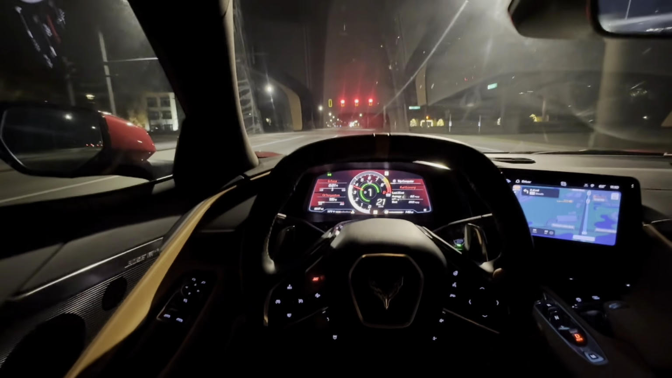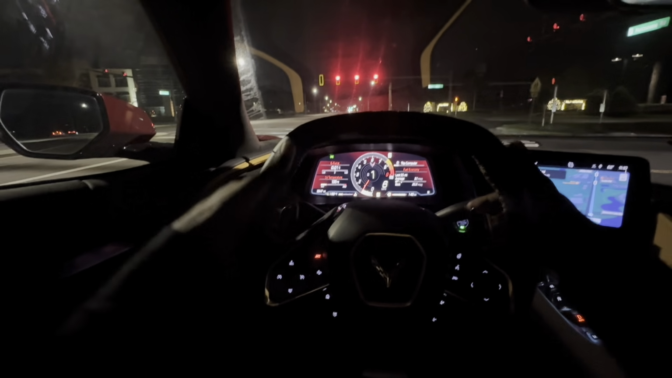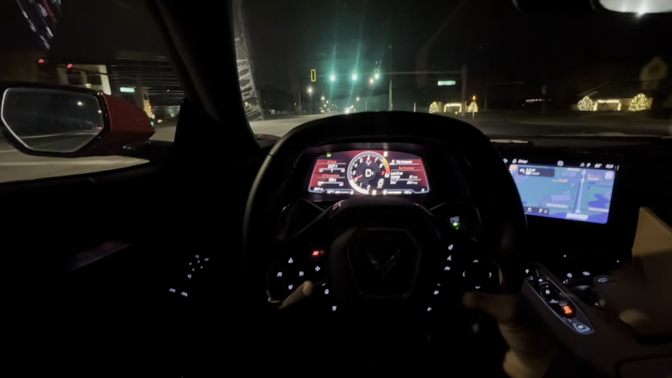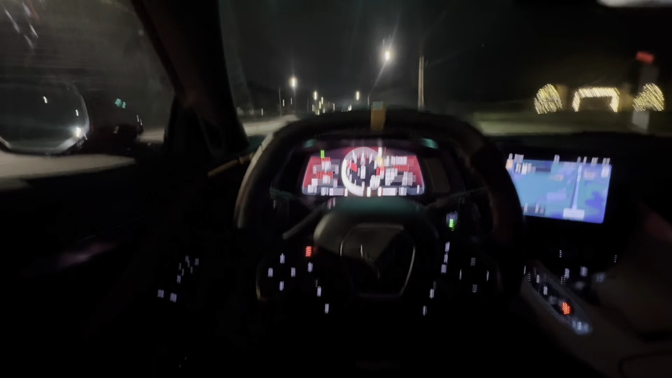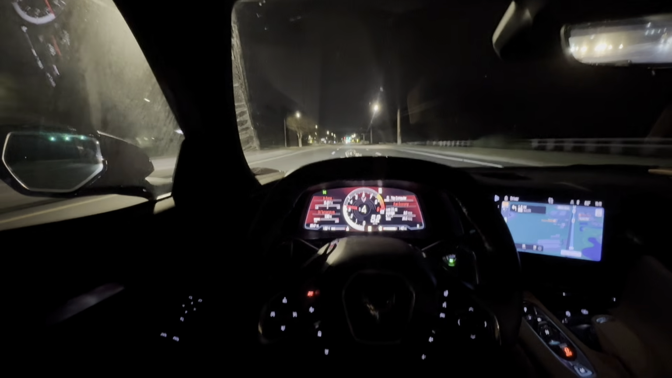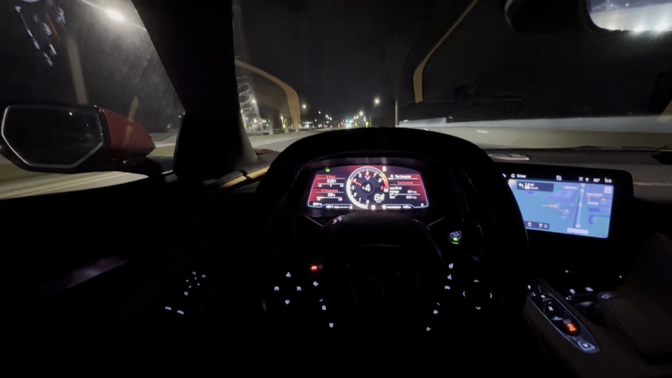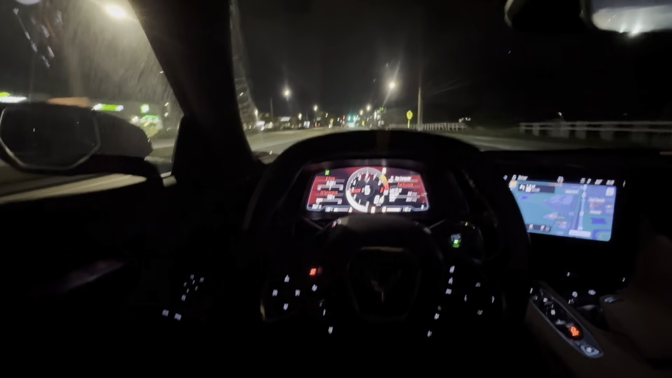I'm gonna rev it for y'all. All right, so to rev it, you gotta upshift and downshift at the same time, like this, and then you can see the D, like the drive button, flashing. And you can do it while you're driving like that, and it puts it in a neutral automatically.